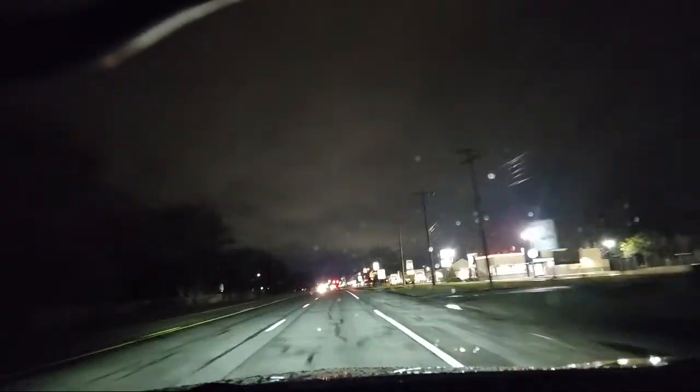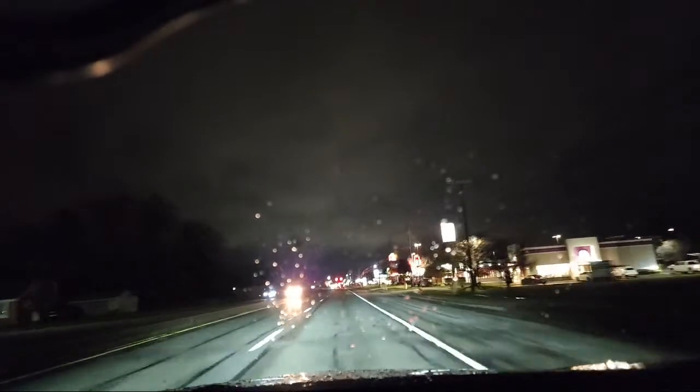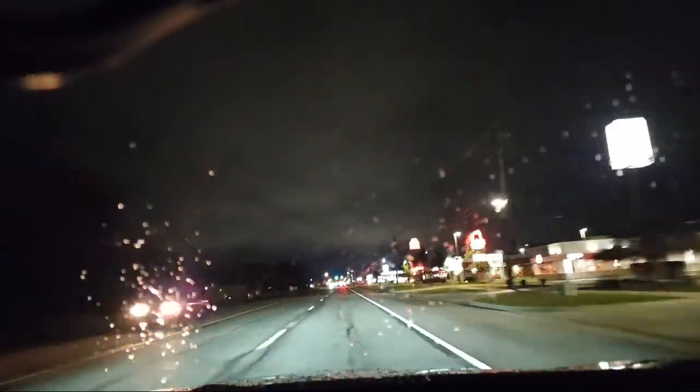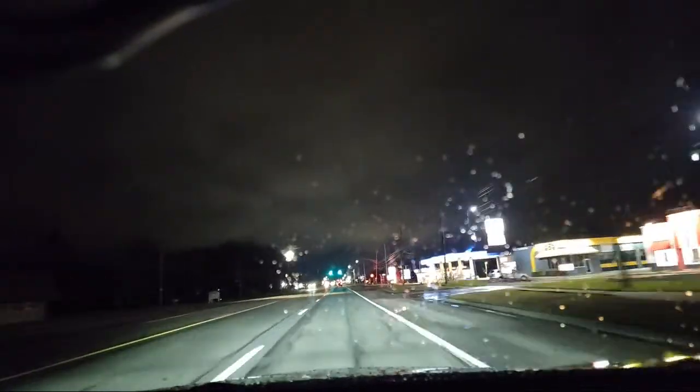We want to practice having good speed control, good lane positioning, and really focus on just overall comfort, because at night it can be very overwhelming. I drive adults and teens at night, morning, evening.